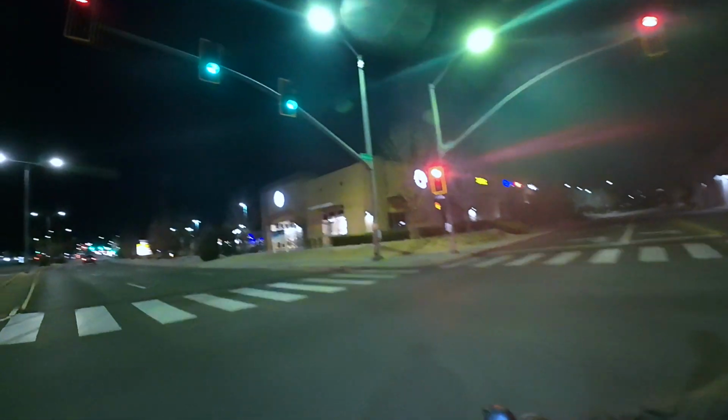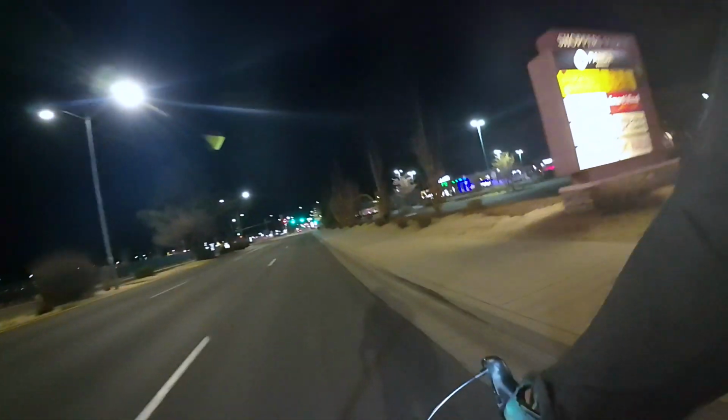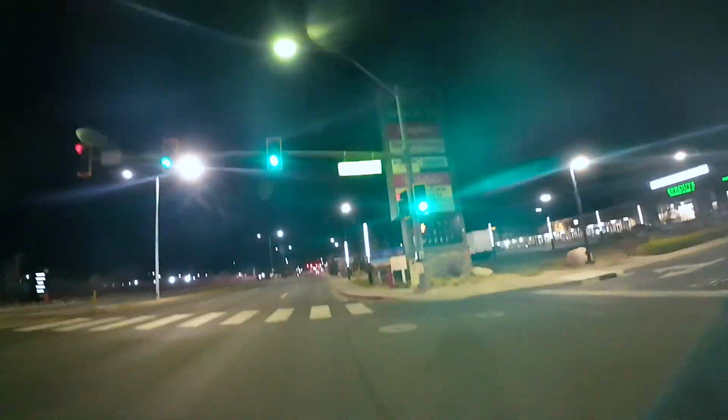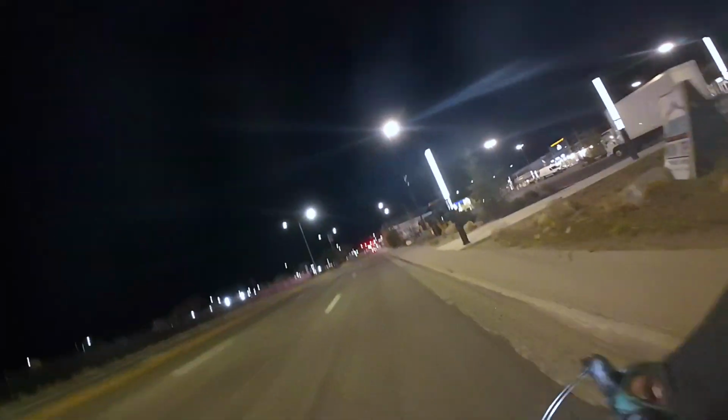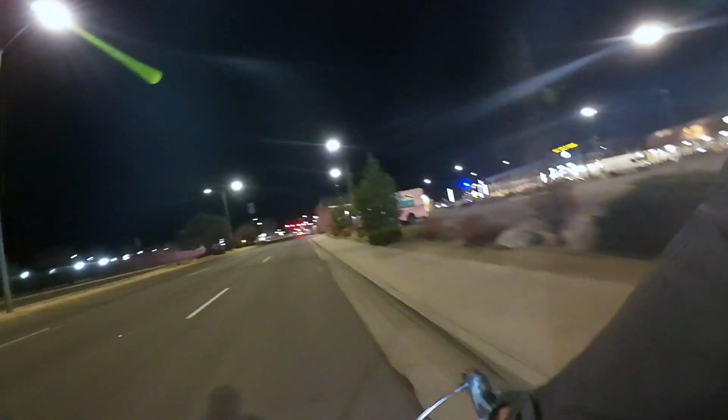You know what? Let's go the long way, just because I want to take you guys through the heart of Reno. See all the lights. See our little baby downtown, or our baby strip, if you will. Low key, I grew up in Vegas, so our little hotels and casinos here in Reno, man, they can't even compare to Fremont Street.